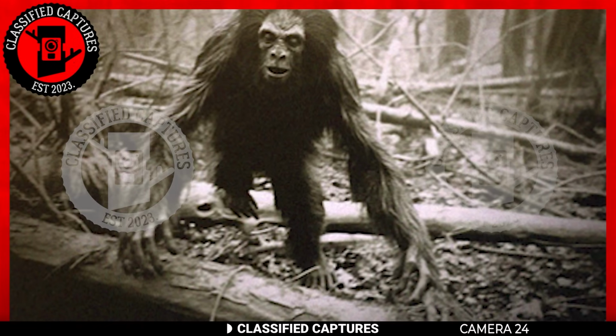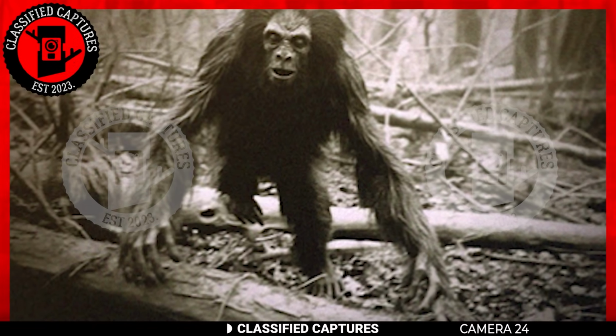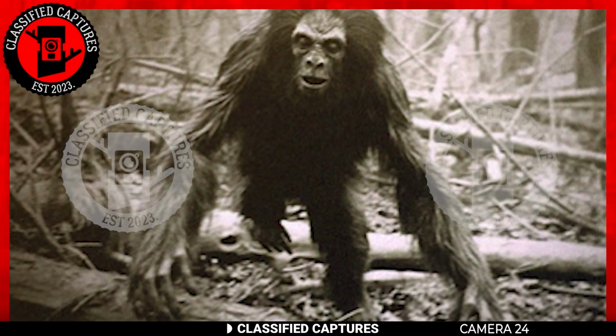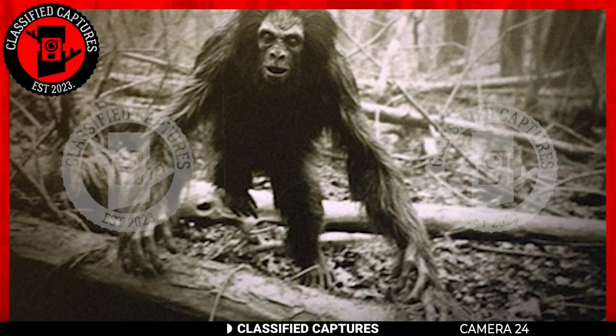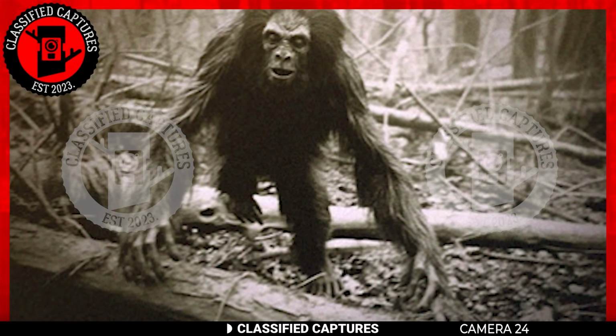In this trail camera image, we're presented with quite a bizarre spectacle. At first glance, it's easy to assume we're looking at a primate of some sort. The creature in the image has a resemblance to a monkey with its posture and physical features. However, it's the atmosphere surrounding this image that gives it an eerie and mysterious quality.